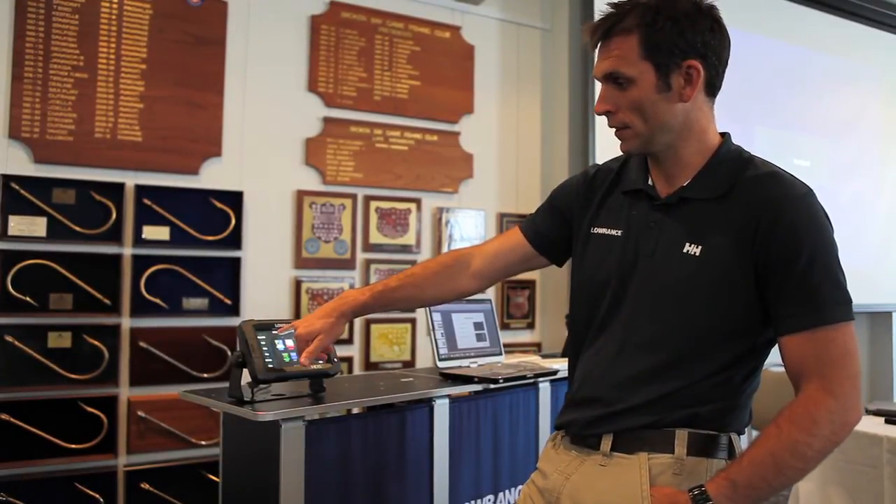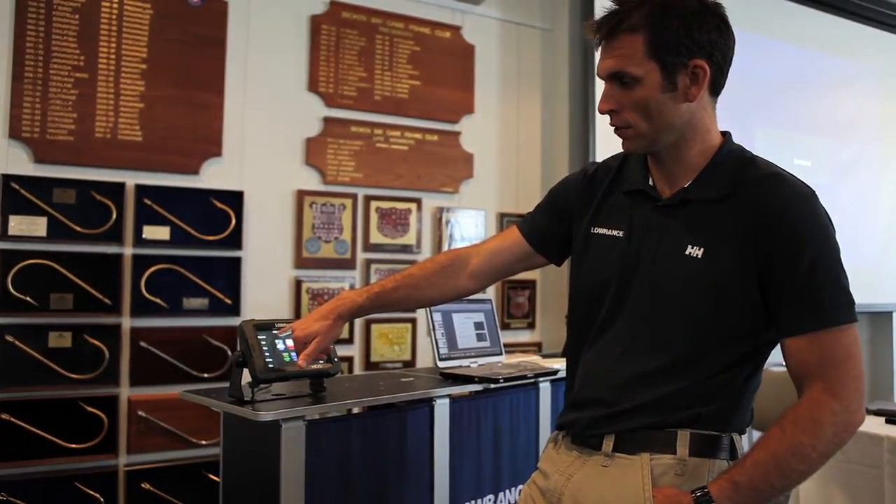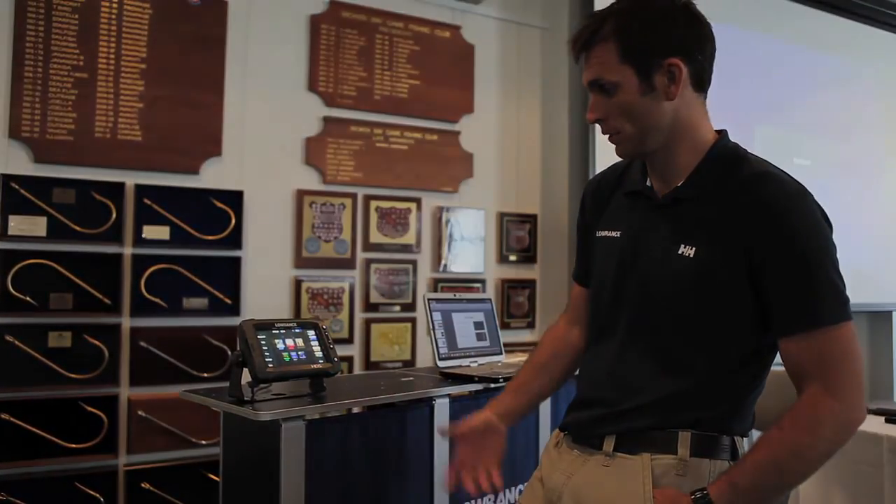Again, nice little things here. You can see here if it's got a time, you can tell there's a GPS plugged in. If there's a depth reading there, you can see that the sonar is actually working.